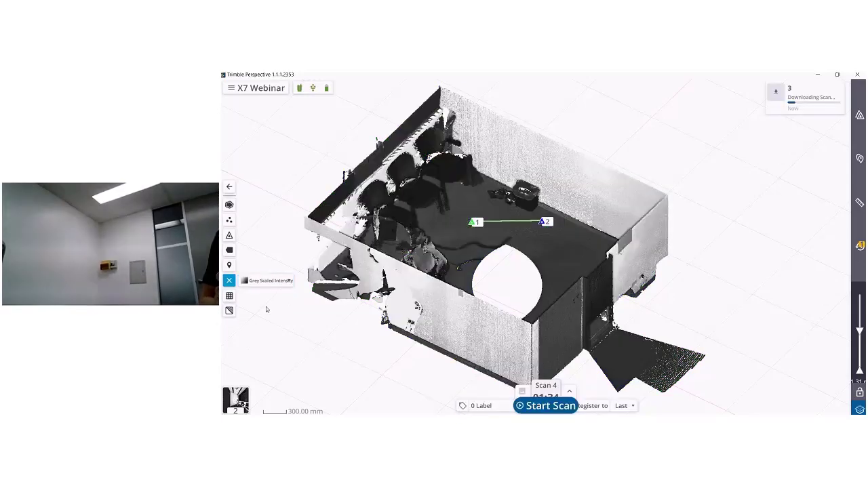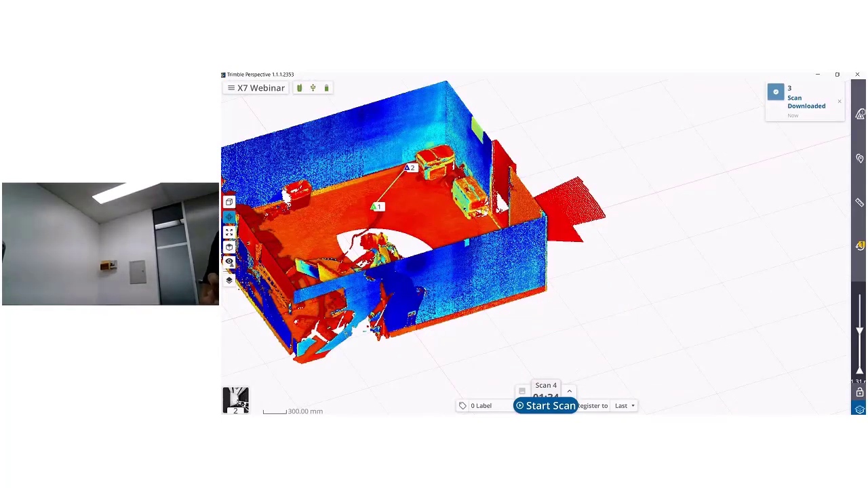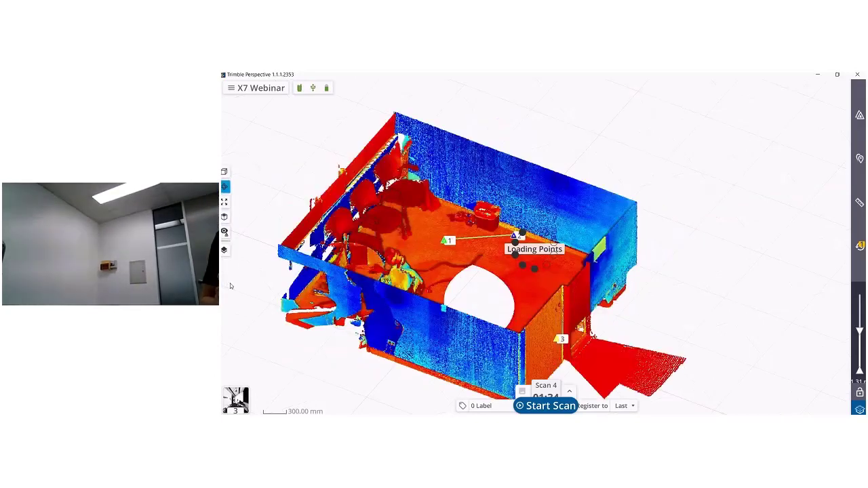Grayscaled intensity, okay, color-coded intensity. All right, carpeted floor, not expecting a great return out of that one. We can do a color-coded elevation, don't love that one myself. We've got true color in here.